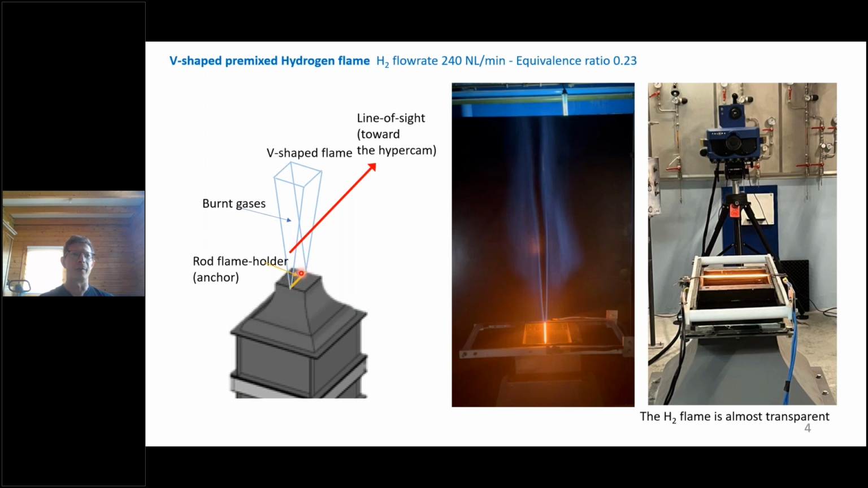The burning gases are contained in this triangular area, which is just above the rod. If I show you the video, maybe you'll see better. So the fresh gases are here, and the combustion gases are just in this very narrow V-shaped area, just here.